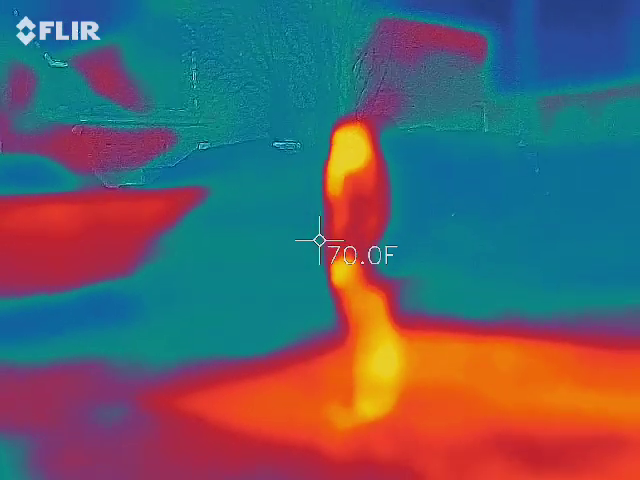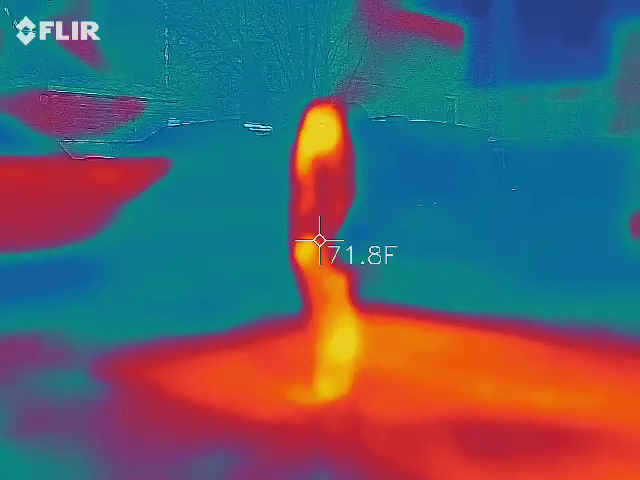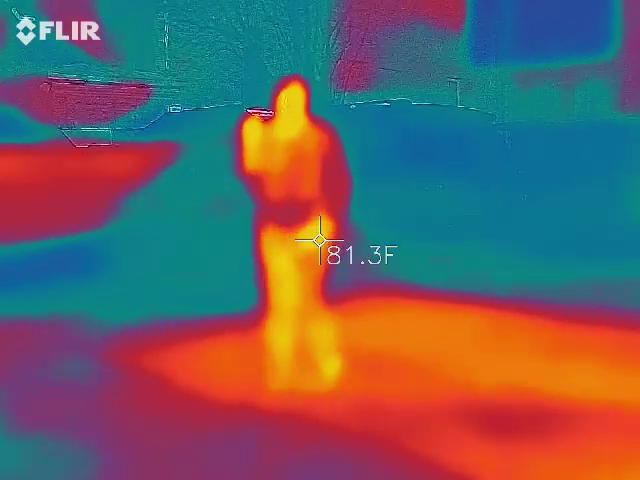Still nothing weird. By the way, if that red square turns to a circle, just let me know. That just means you tapped it by accident, and I'll have to splice your video together.